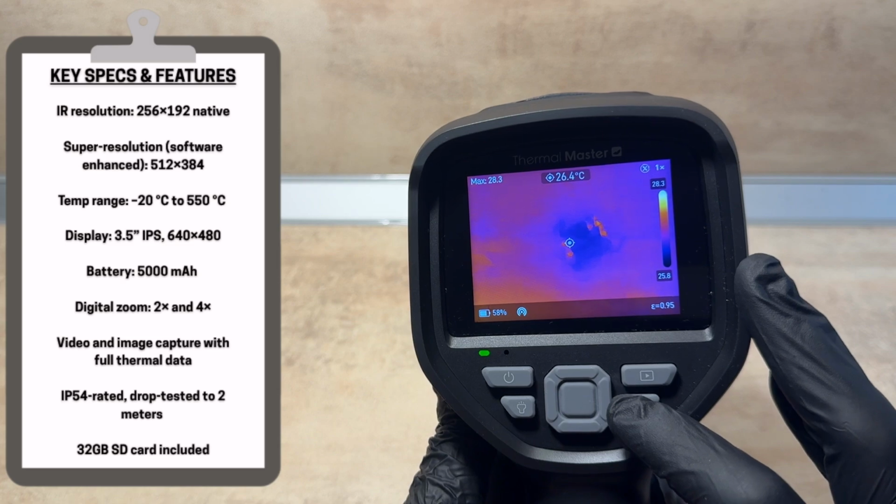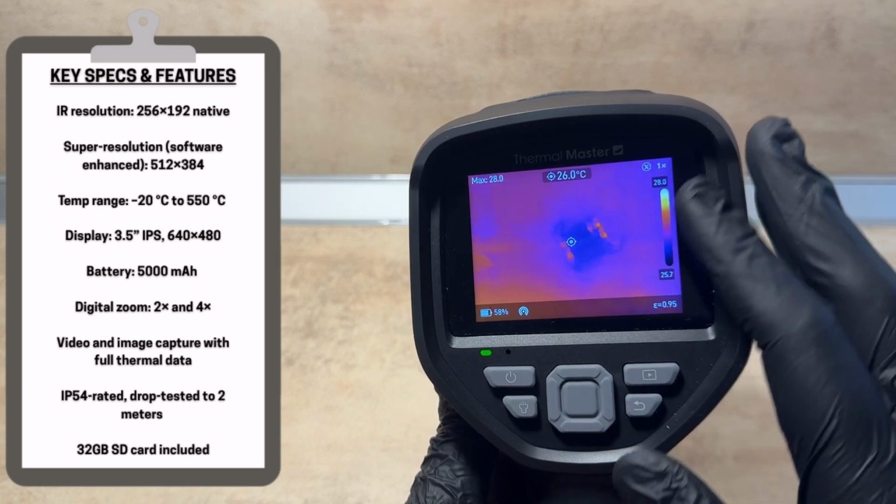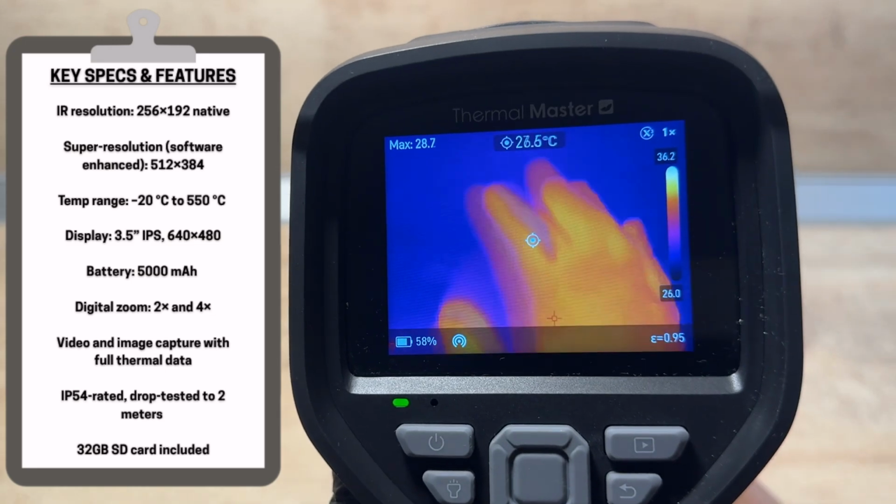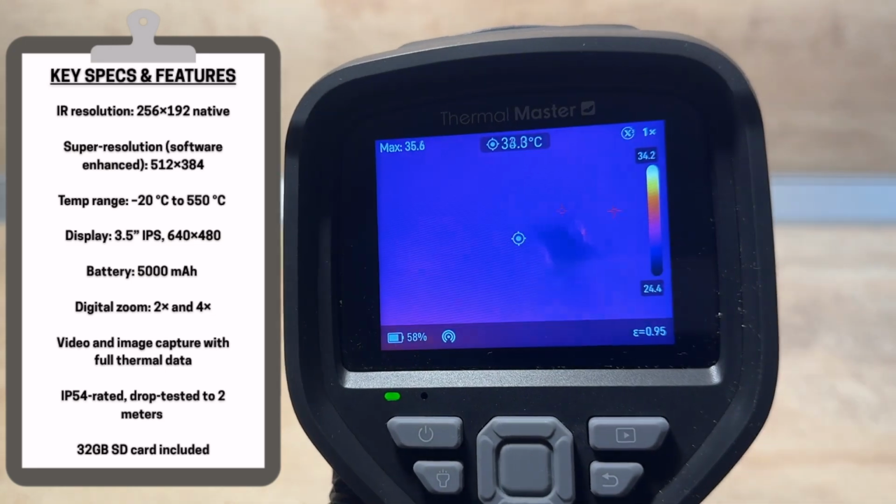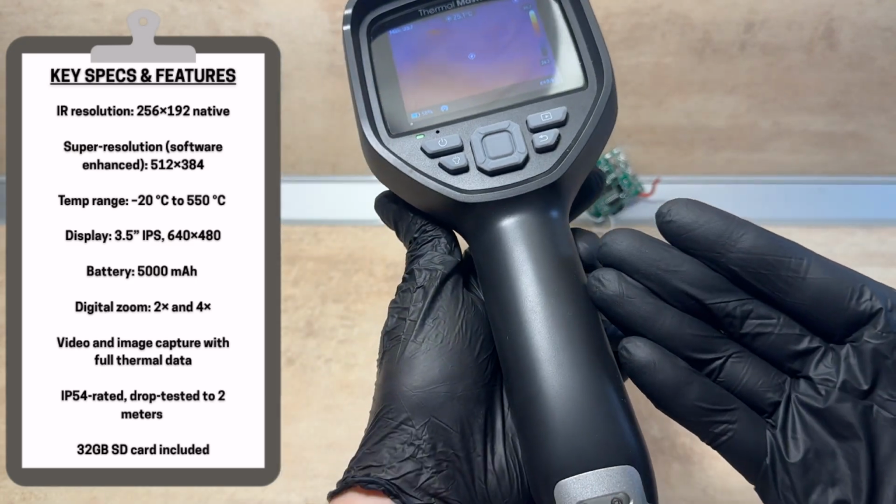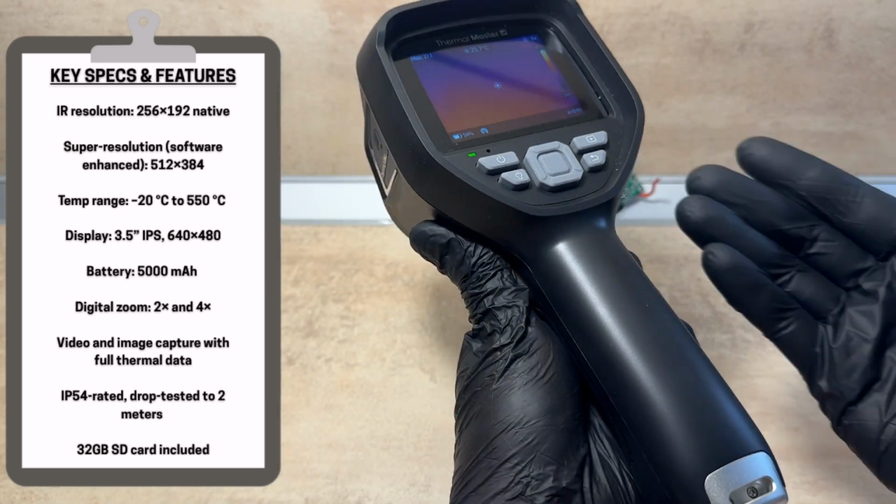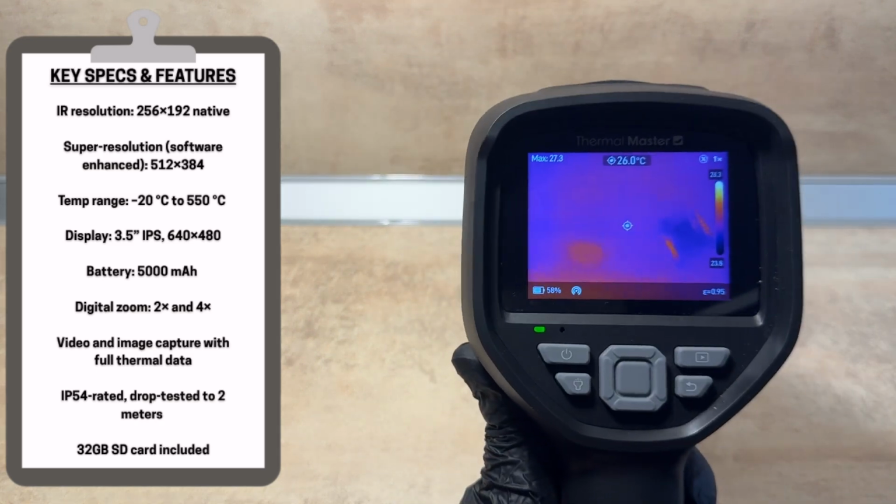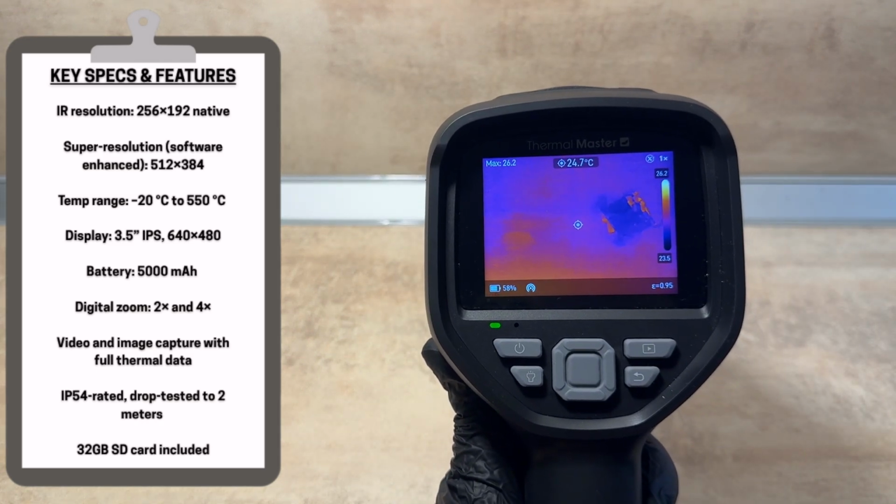Powering it all is a 5000 mAh battery, giving you about 6 to 8 hours of runtime, depending on use of course. And that's a statement that I've got no other option but to believe, as I've not charged this thing once since I got it. It's IP54 rated for dust and splash resistance and is drop tested up to 2 meters apparently.